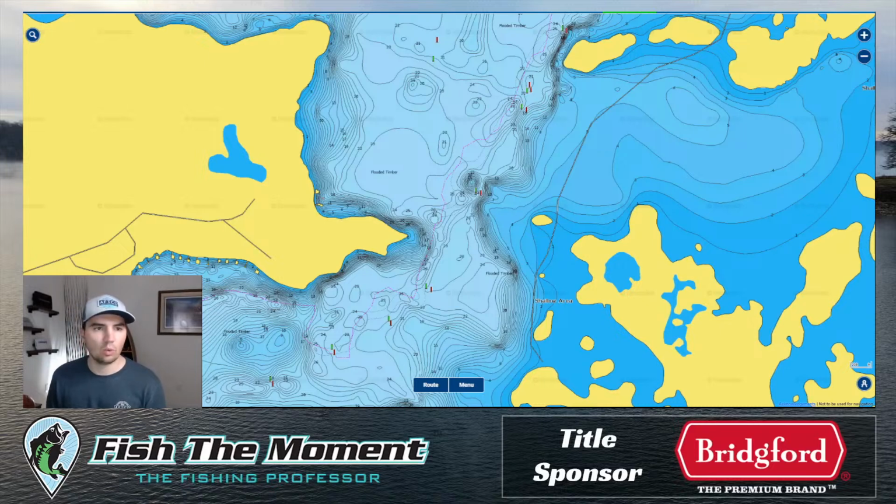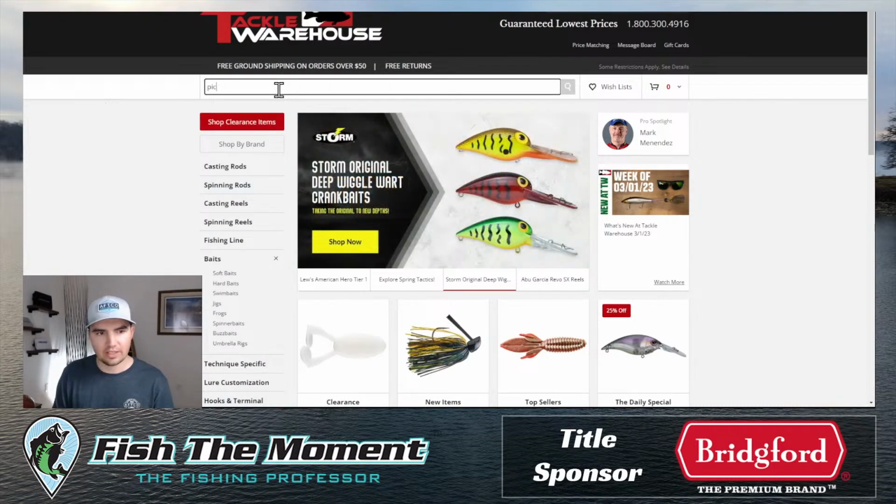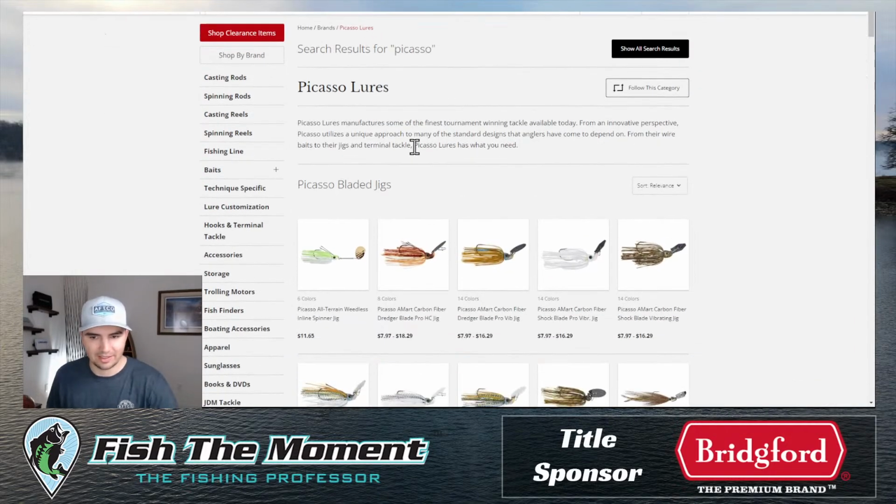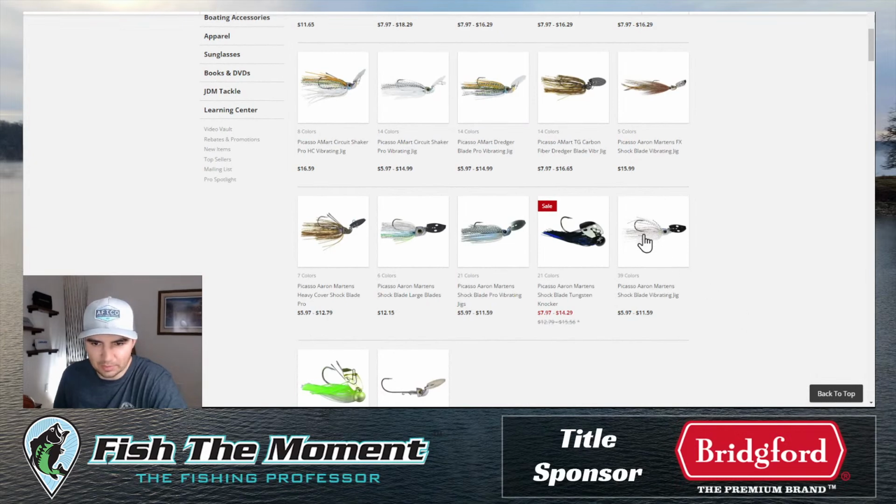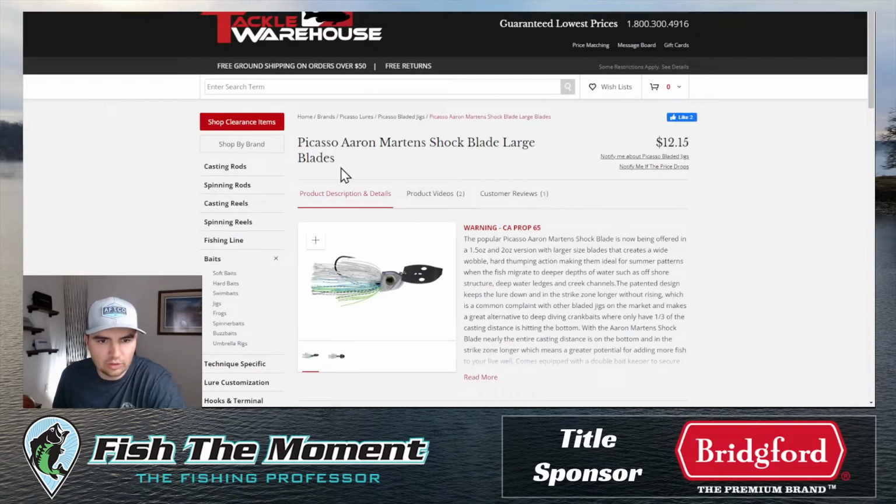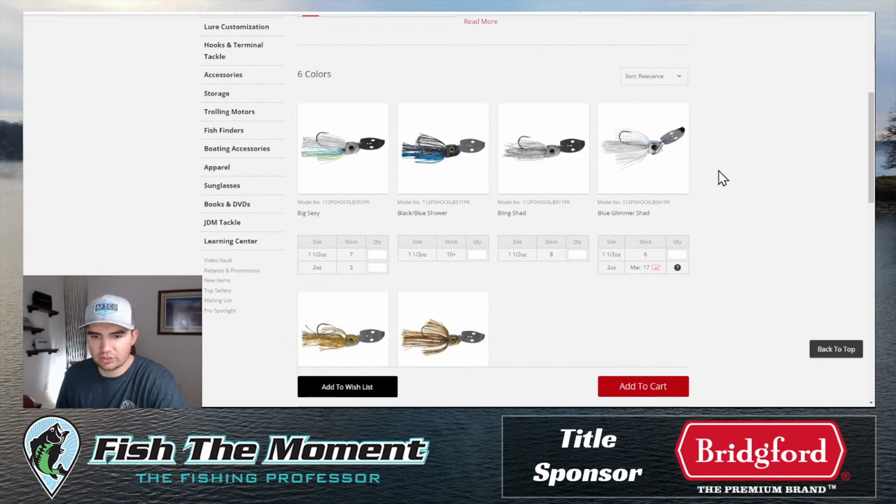But there is one big bladed chatterbait I'll share with you guys that I have caught them on. It's weird. I'll show you the chatterbait. It is this Picasso Aaron Martin's Shock large blade, and I have a bunch of these. It is a massive 1.5 to 2 ounce bait. I actually have these in the 1 ounce. They make them in the 1 ounce and the 1.5 and the 2.